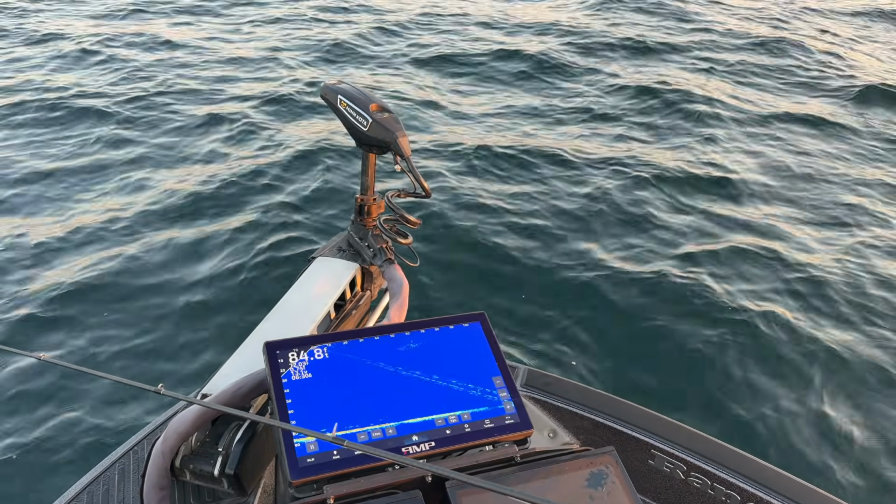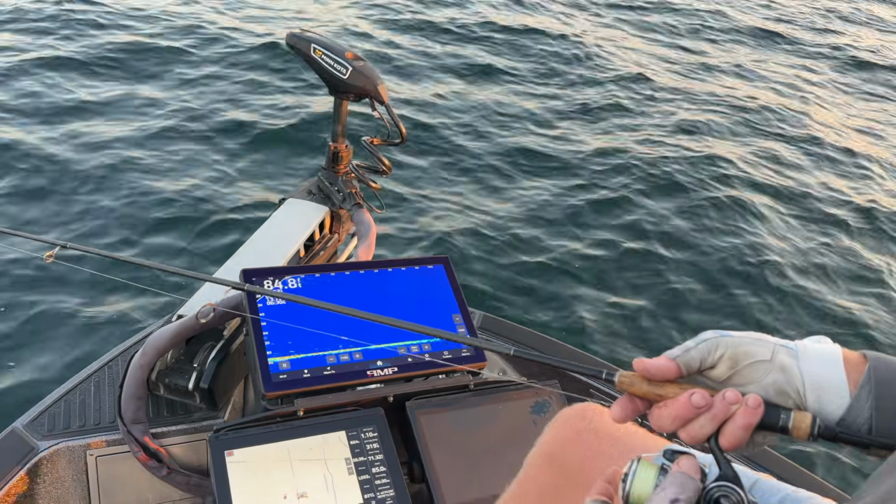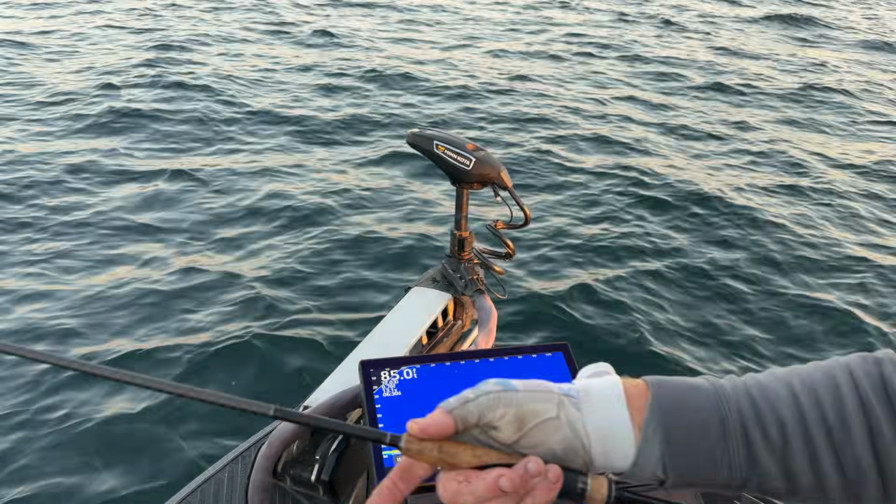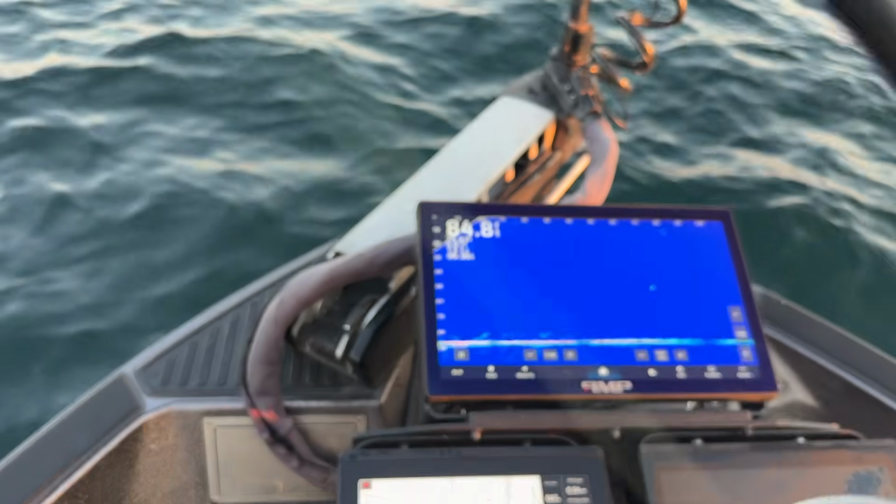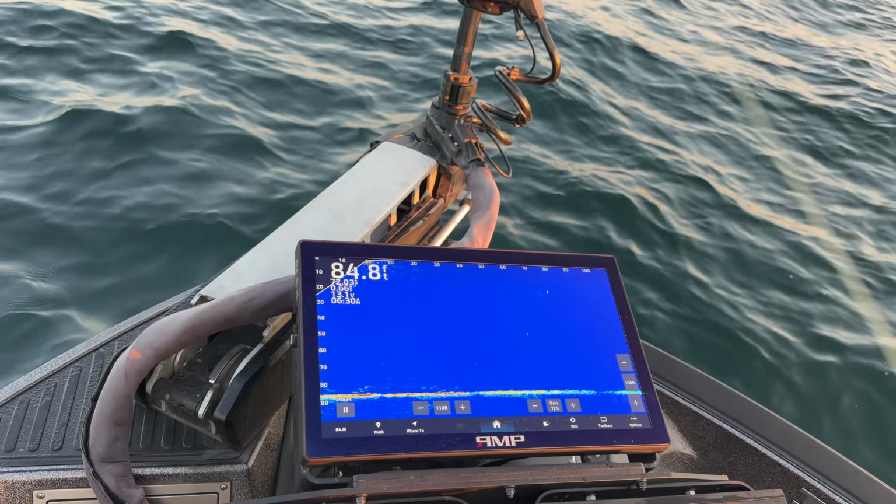And I think I got a couple coming here. Looking ahead, these fish seem to be about 80-ish feet out. There's another one at 70. I'm going to line my line up. I'm going to make a cast. And I use my thumb to stop the line to get it to go to the desired distance. So here goes my jig.